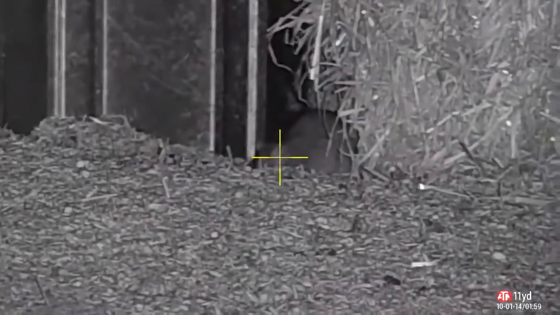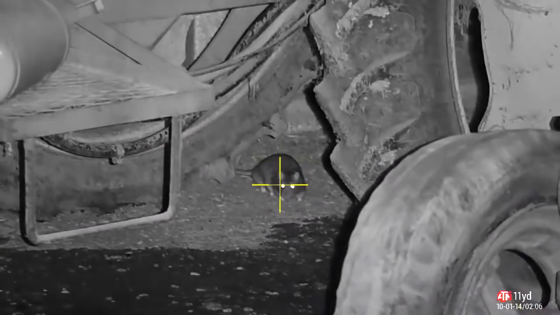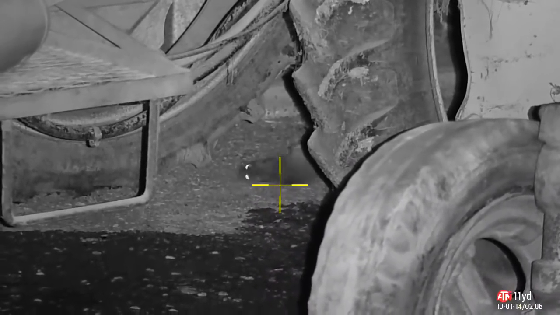I took this photo because you can see how clearly they've punched holes straight through that straw and created the nest inside. Watch this amazing shot. Terrible. He mocks me and runs off. This is under the machinery at the back, so look, start to change in that area.